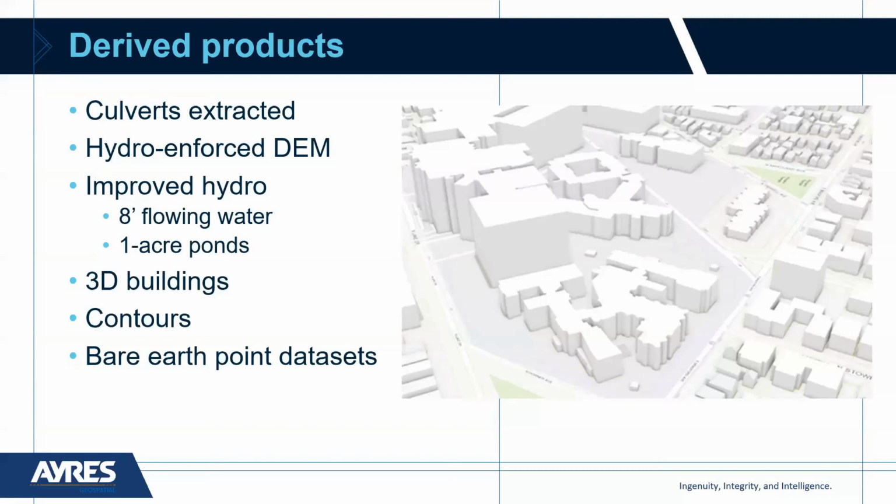In the graphic on the screen here, you can see 3D buildings that have been extracted from this data. And I think you saw in some of Rob's slides the point definition on the building rooftops as well as the sides of the building. This is a relatively new process to be able to extract 3D buildings in a mostly automated fashion from this density of LiDAR.